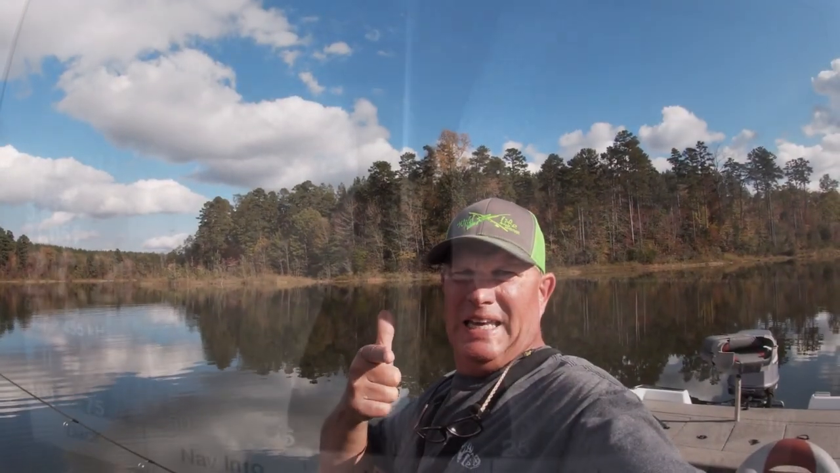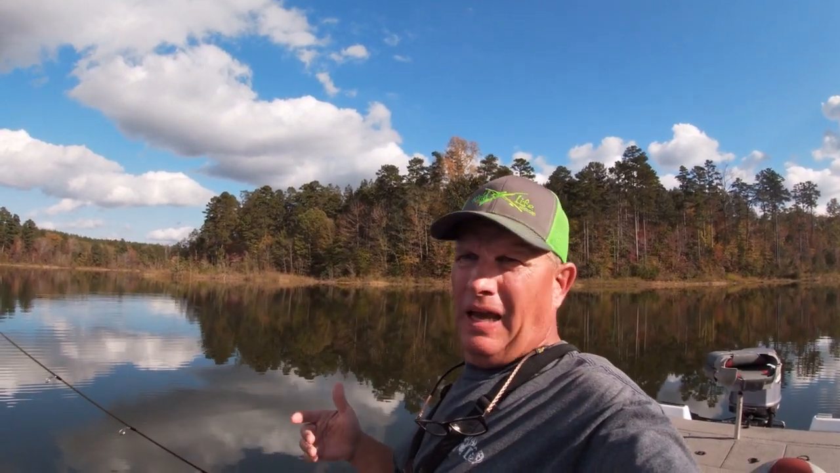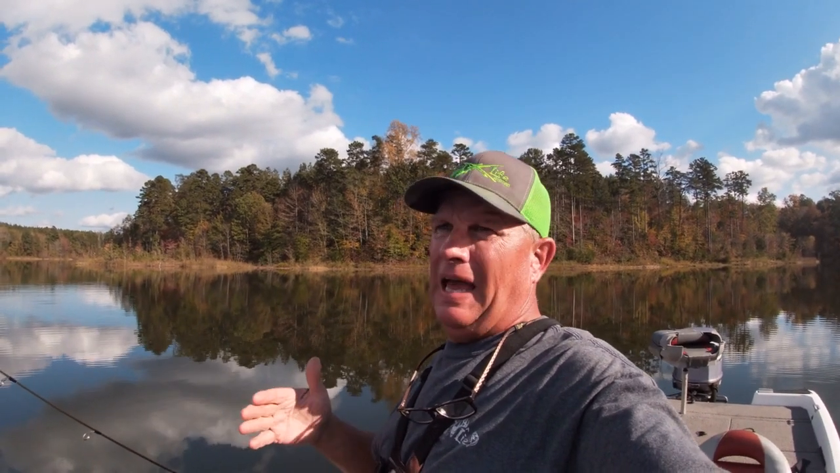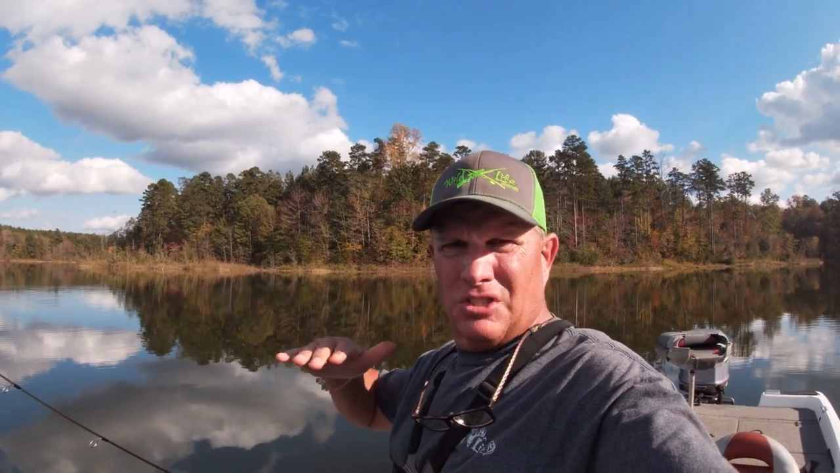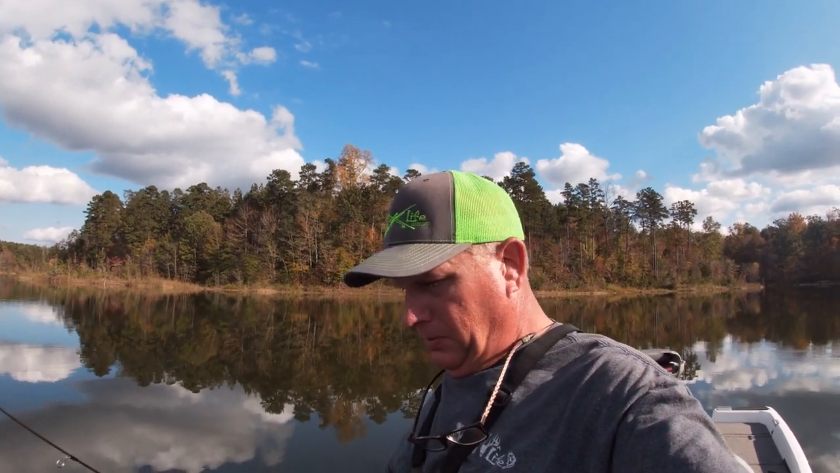So what is happening, people? So I'm down here at the lake. It's the Afterbay Lake behind Hyco, and I've literally been riding around for the last 4 hours or so, just side scanning the bottom, looking for some structure that's off the bank for when I come fishing next spring early, and for later on in this fall.